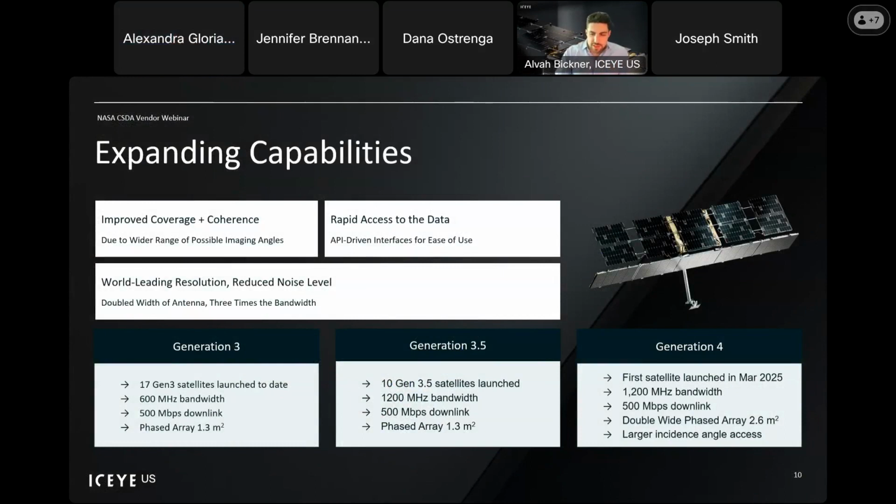We really try to focus on 3 areas. First, improved coverage with coherence, which we do with wider angles and better imaging parameters. Second, rapid access to the data using quick downlinks and API-driven interfaces. And third, world-leading resolution with reduced noise levels, with the double width of our antenna and 3 times the bandwidth.